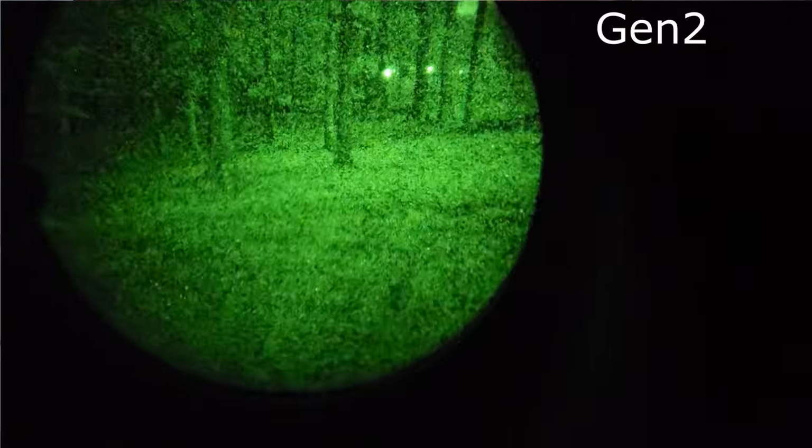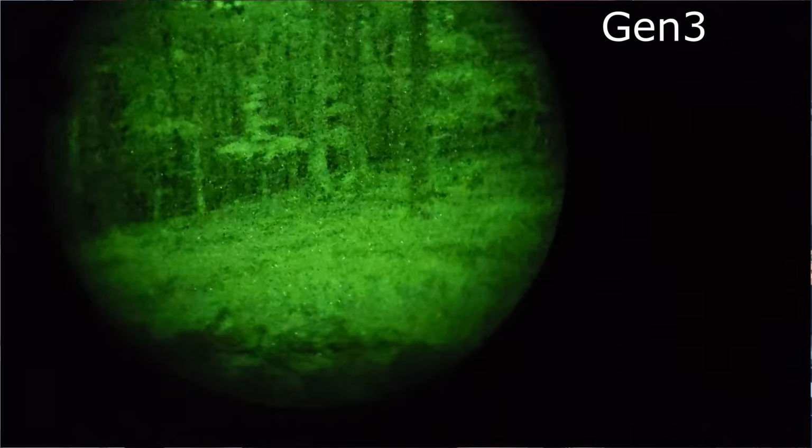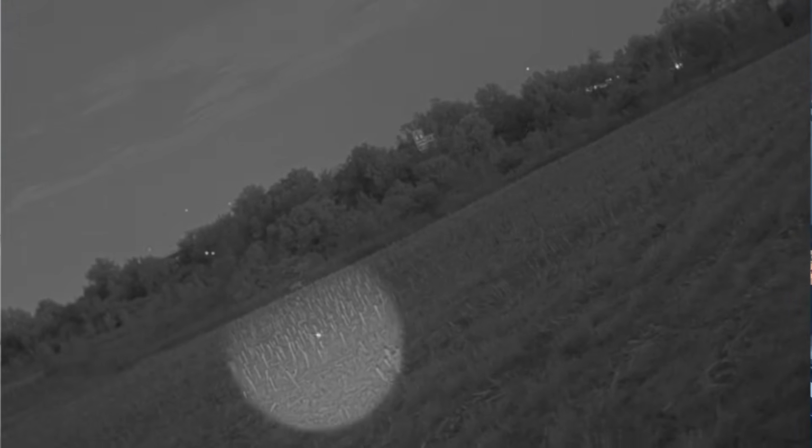We had this unit out for a ton of testing. I have limited time with these. I only get about 30 or 40 days to review night vision devices, but we did cram a lot of testing in a short order. I was under a moonlit field. We tested this under just a regular old field, around where I live, so there's some ambient light around.